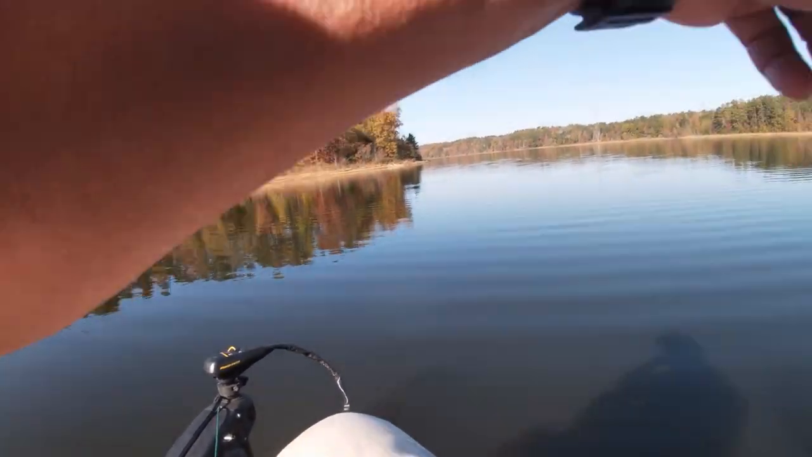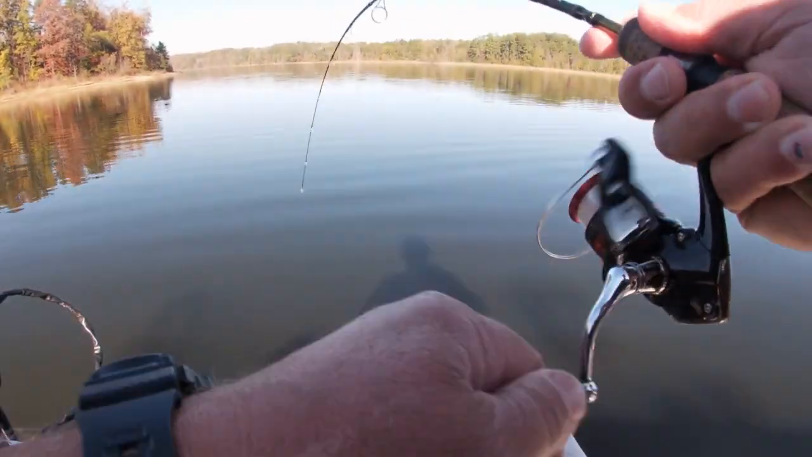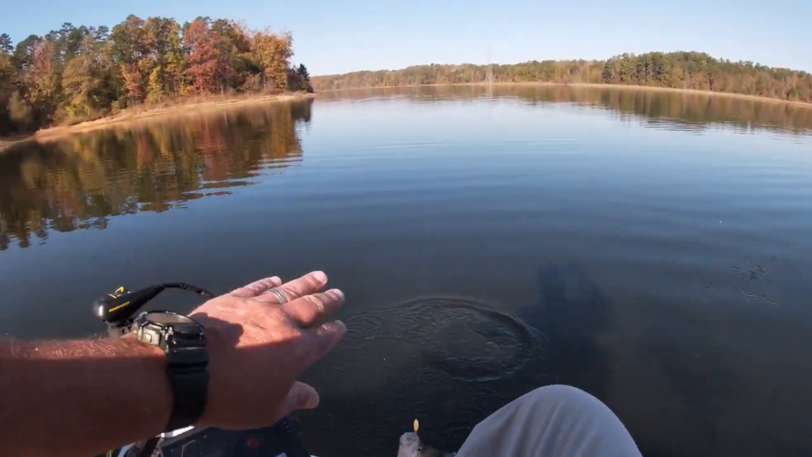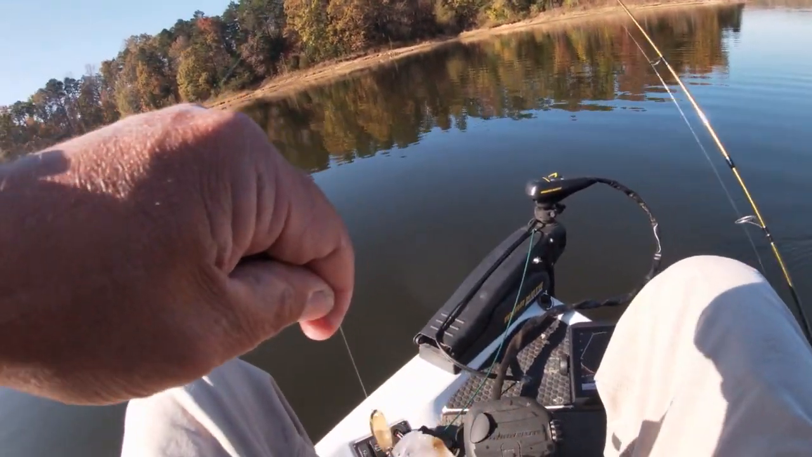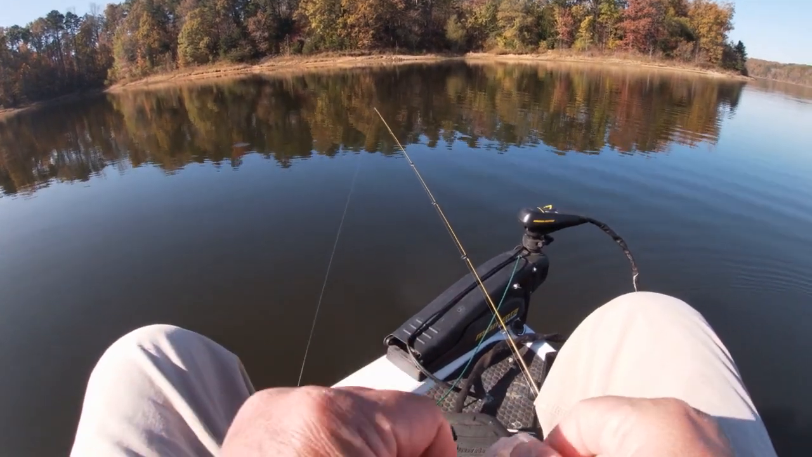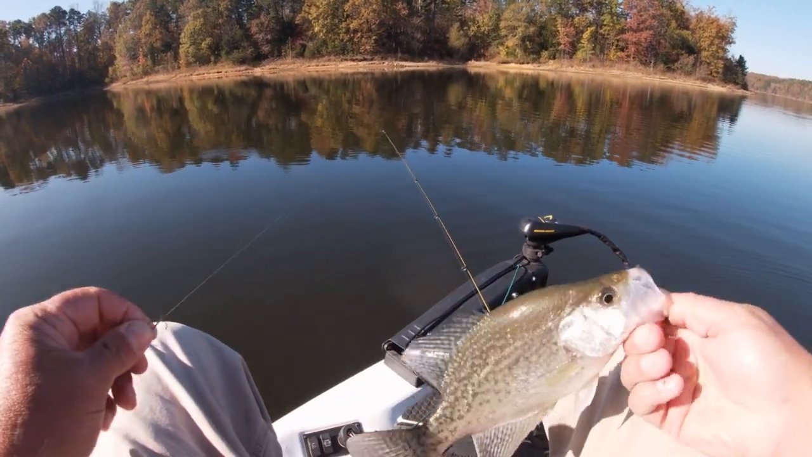Boom. Watch that one come over there and get it. Another nice crappie. Good crappie, y'all. Boom. Good crappie.